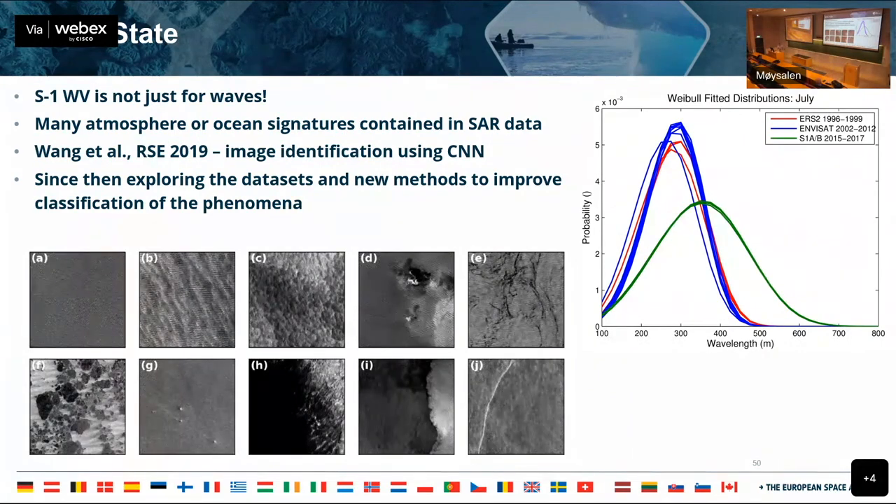So this is work from Chen Wang, who did his PhD with the group in Ifremer and Brest. And these are 10 different classifications that we came up with collectively that we regularly see in SAR imagery. So I'll just go through these first 3, so people can see online.